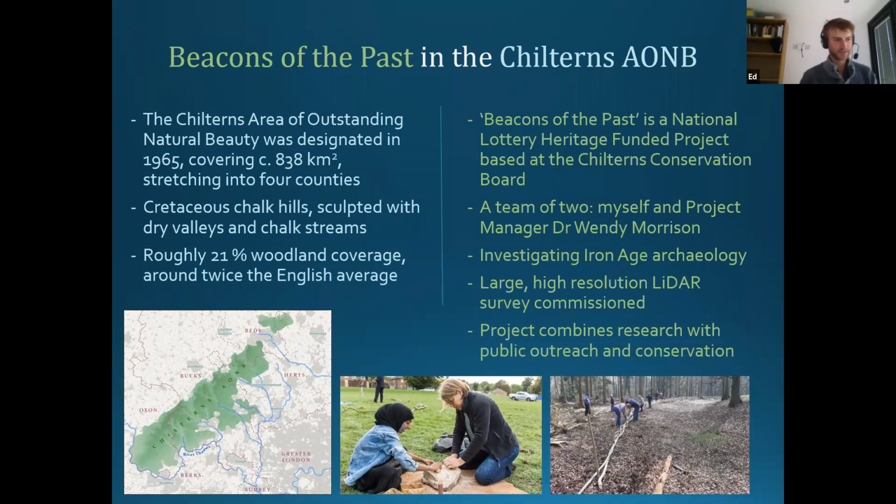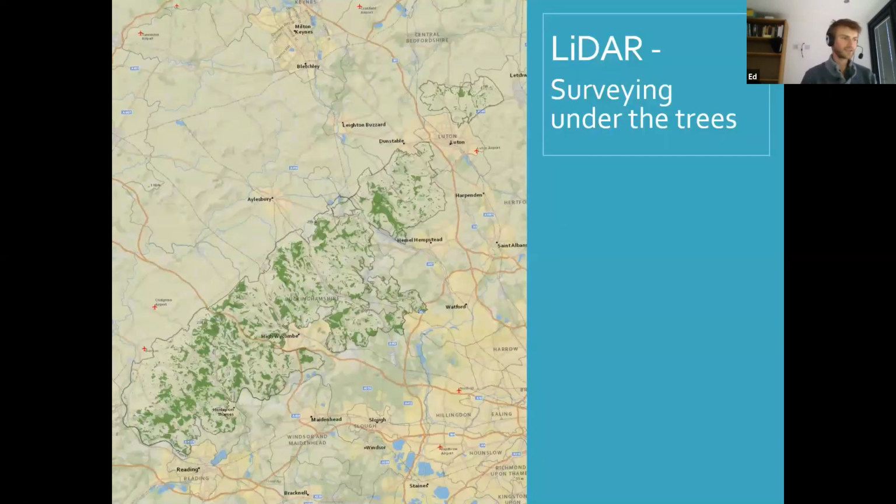Unfortunately, obviously, that put a stop to lots of our practical activities, but as you'll see as we go through this evening, we've still had plenty of things that we can get on with online as well, which has been really handy. So that's a brief introduction to the Chilterns and to the project, but let's turn to this evening's main focus, which is LiDAR.